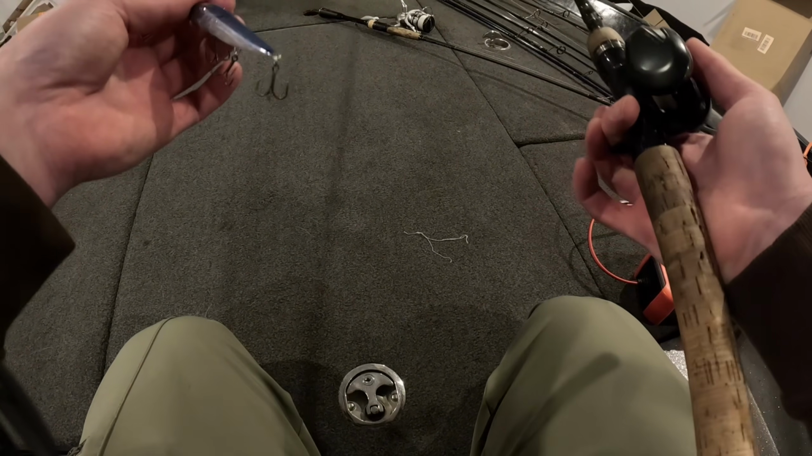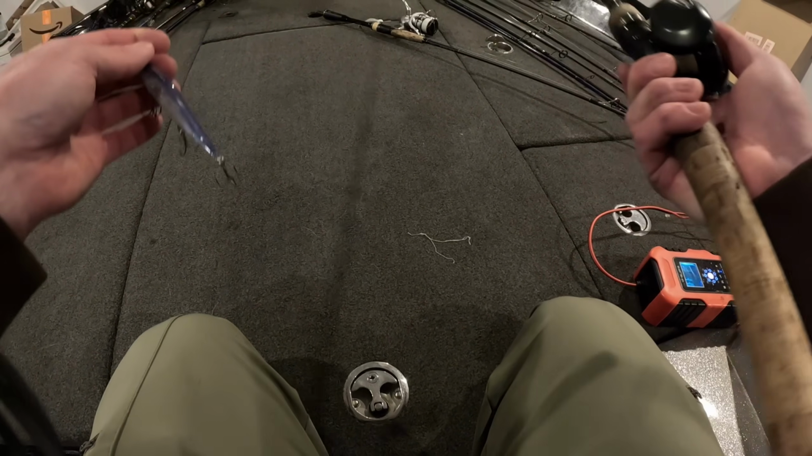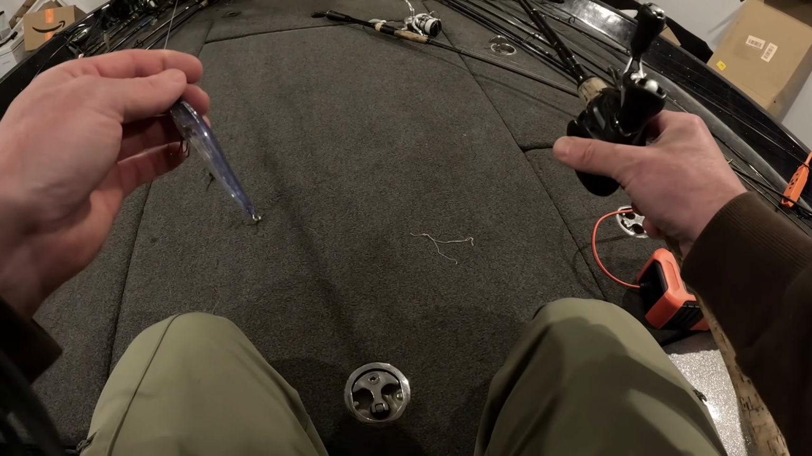I have 2 of these. I couldn't be happier with a jerkbait rod. If I could only have one jerkbait rod, this would be the rod.